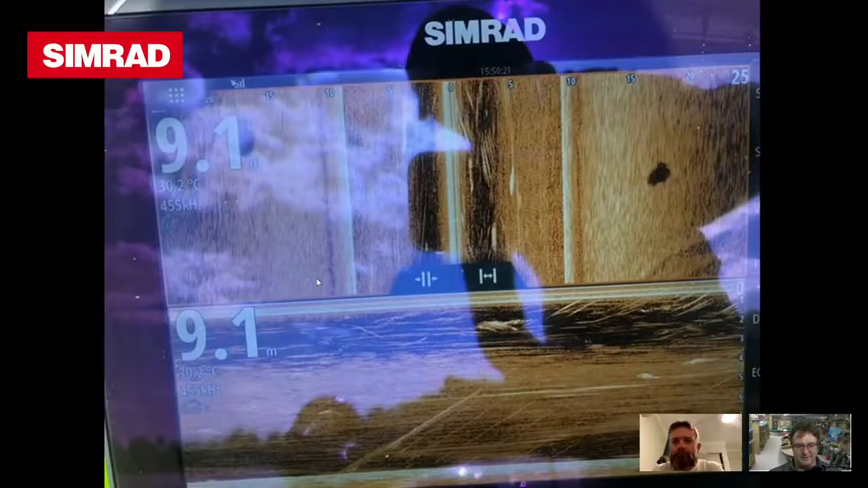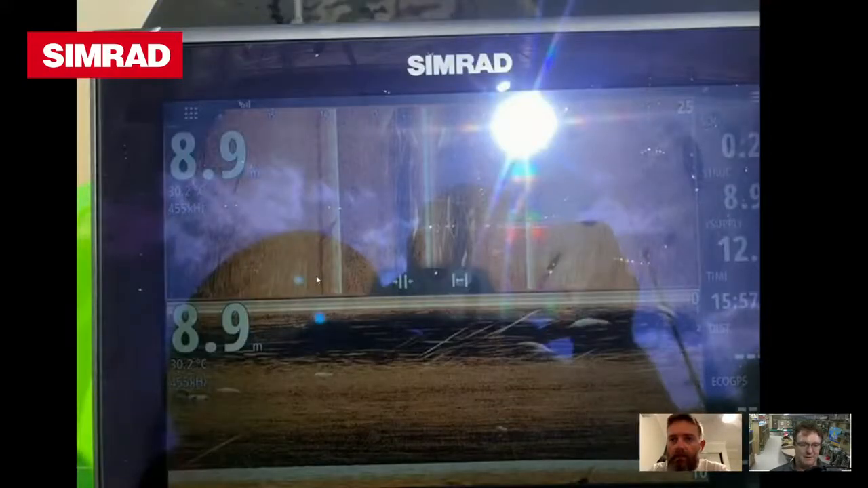All right. So that one there, you can see that fish is like 1.5 meters down, if that. So there's definitely something going on there. Yeah, that was a great sunshot on that one. Now on this one here too, you can see that there's more fish that have moved up in that thermocline. So it's not just one individual fish that's reacting to whatever's going on.